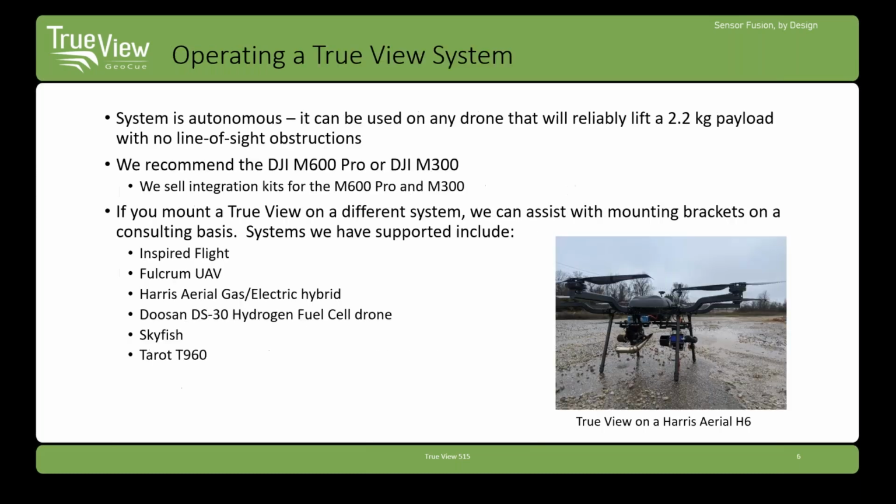Outside of the provided kit, you'll need to select an airframe to mount the TrueView system on. We try to keep things simple when selecting an airframe. The TrueView 515 will mount to any platform capable of carrying the 2.2 kilogram payload. You'll also want to ensure the landing gear will not obstruct the view of the sensors during flight.